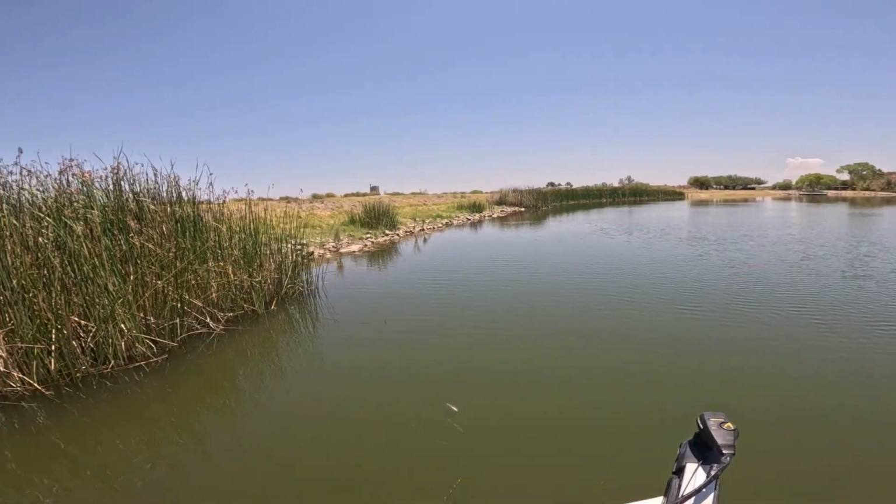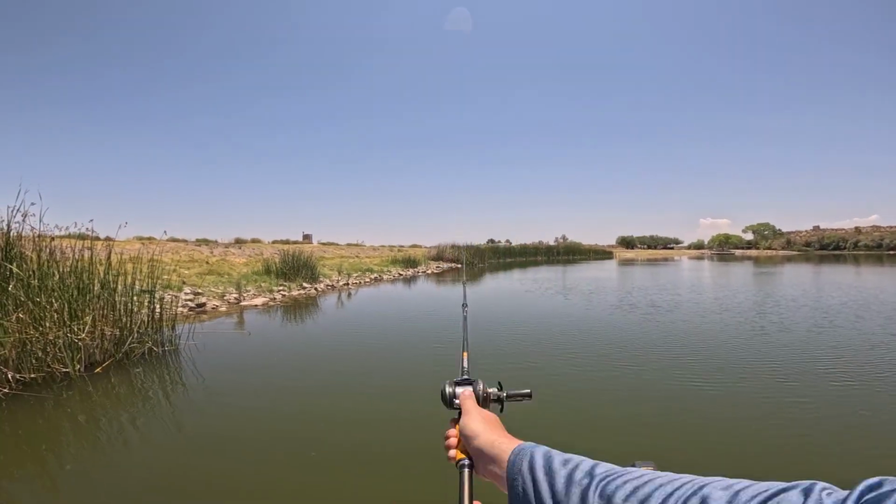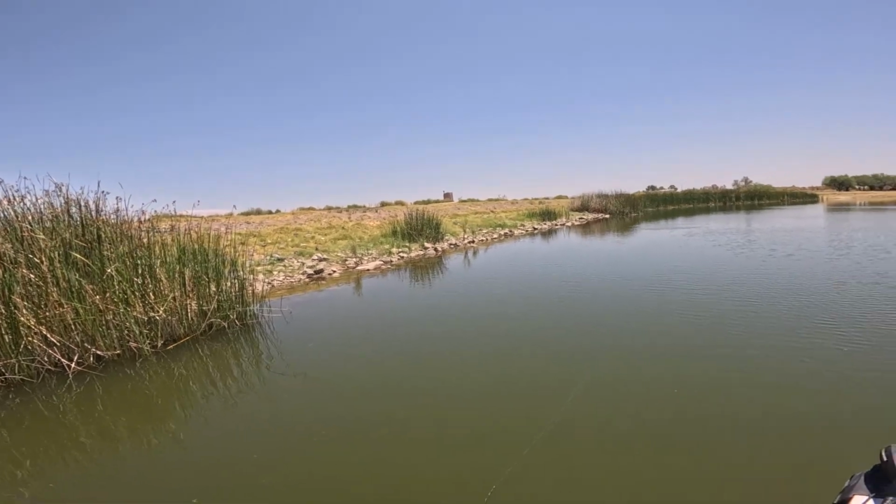Yeah, she is swimming so sideways. Alright, one more cast, then we're going to spinnerbait. This ain't gonna work. Done ruined this bait, unfortunately.